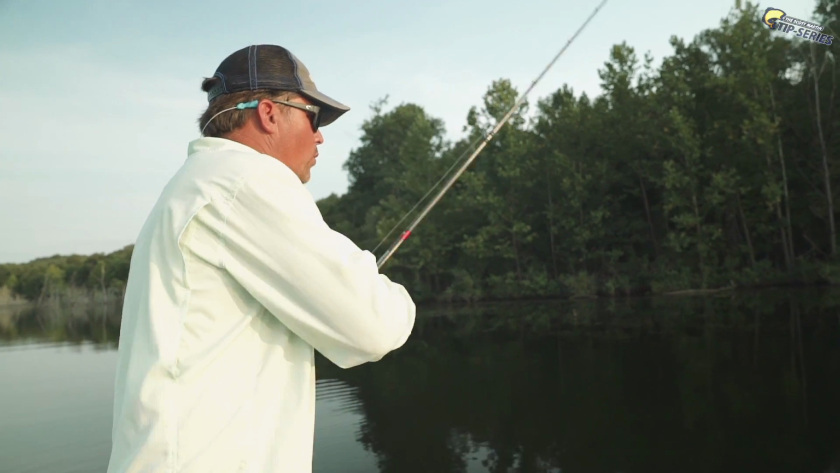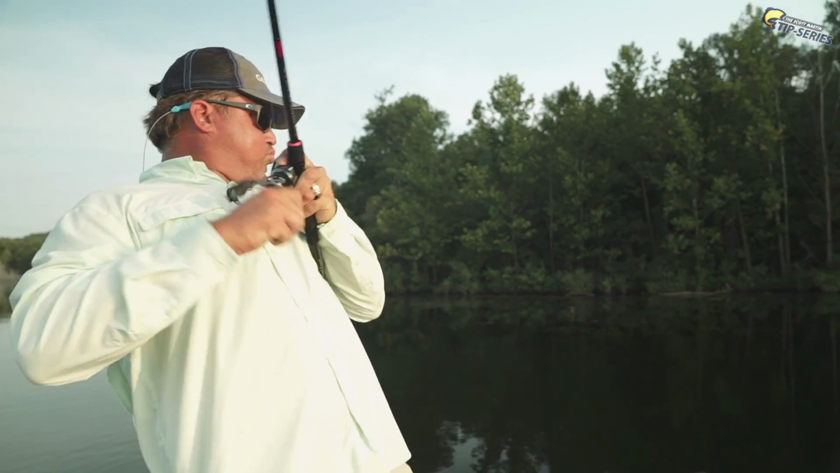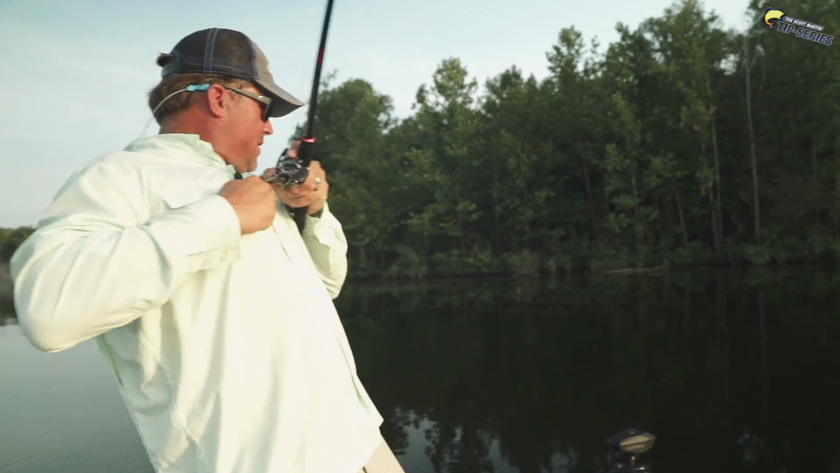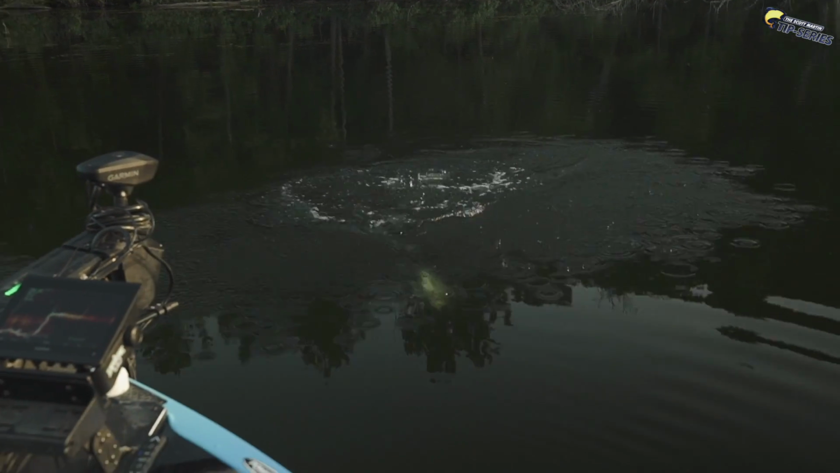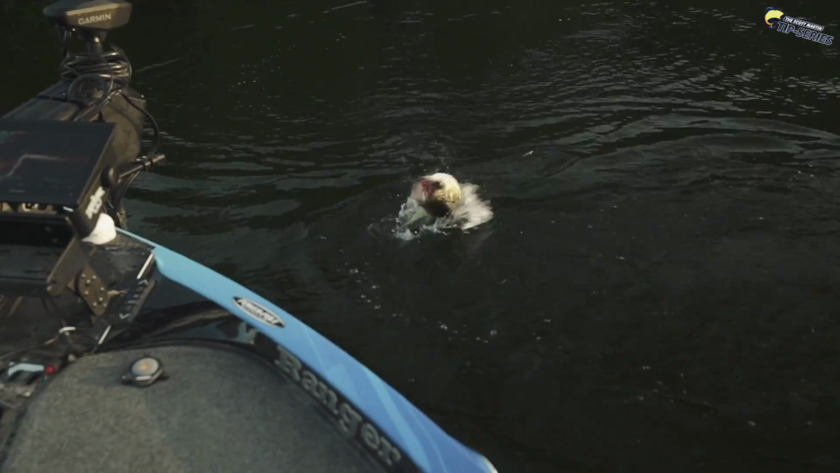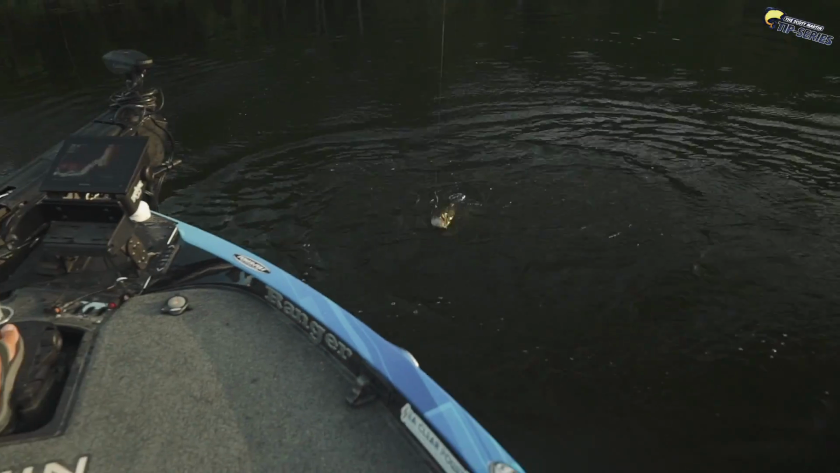Oh, he got it. One got it. Oh! Yeah, got him out. Oh, it's a big one. Look at this fish, guys. Look at this fish. That's a nice one. Look at that fish. Whoa, that's what I'm talking about, guys.